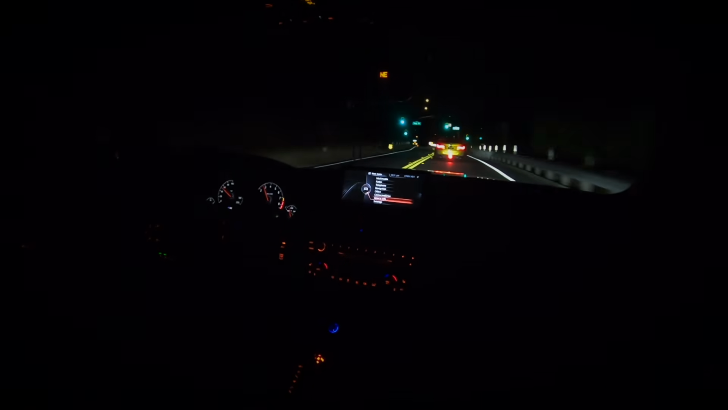Just comes at you. It just sneaks up on you. You're looking at the gauge and it's 60, 80. And it doesn't even feel that fast when you're driving it, but you're going super fast.